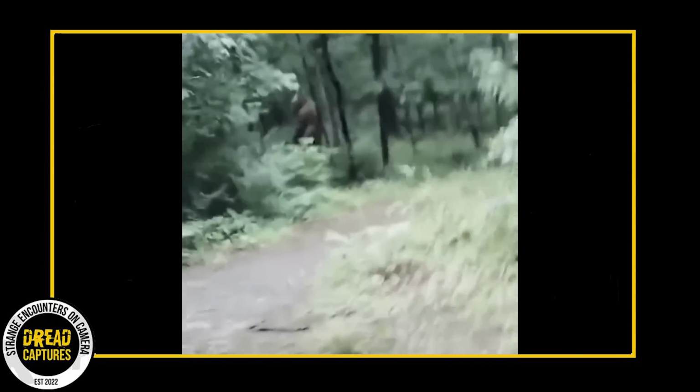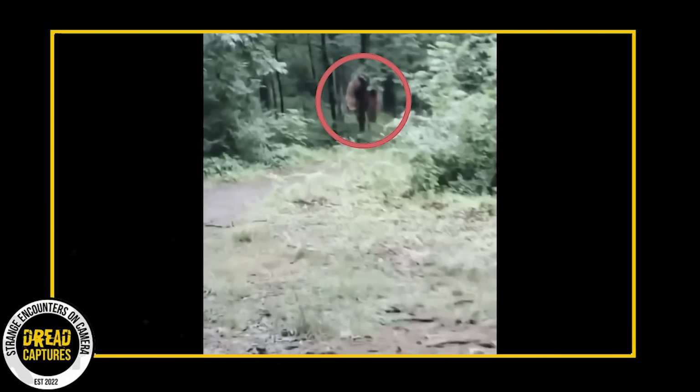What do you guys think about this clip? There is something off to me about its right hand in particular, and also the way it moves. I can't pinpoint it, but it just seems unnatural. Anyhow, let me know what you all think.